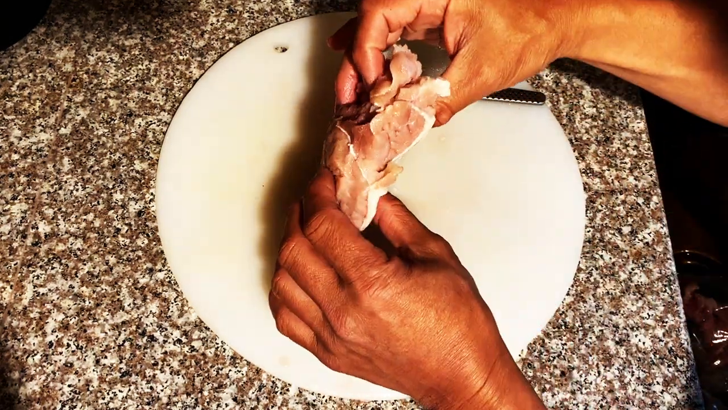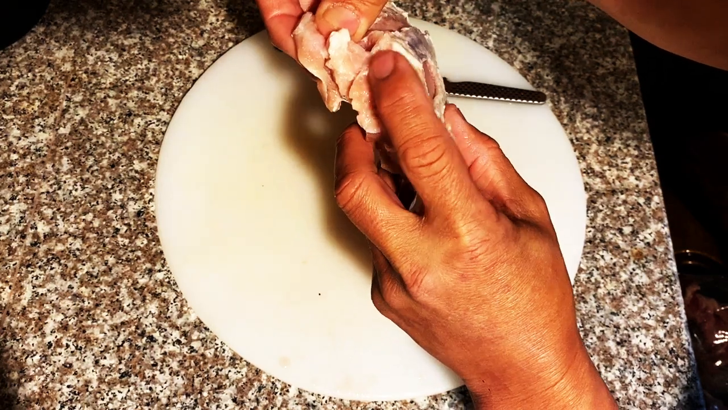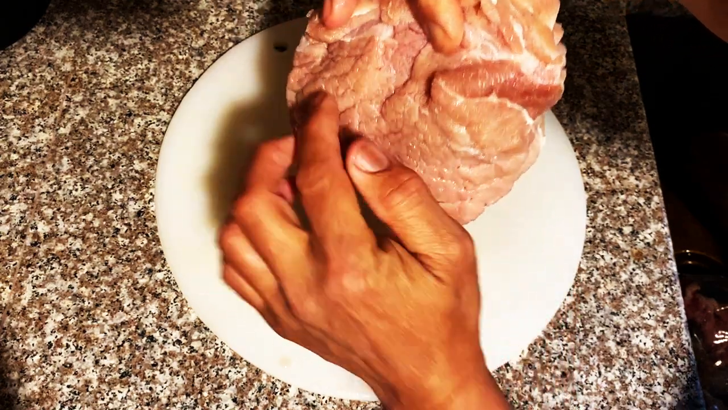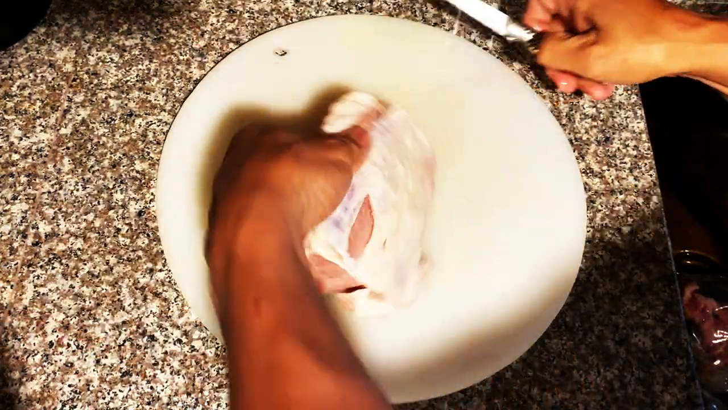And I also want to show you that on the inside there's an internal membrane or silver that is also there that you're going to want to trim out. You see that there? You want to go ahead and remove that. It's better to do this all at once, but let me show you how to do this real quick.